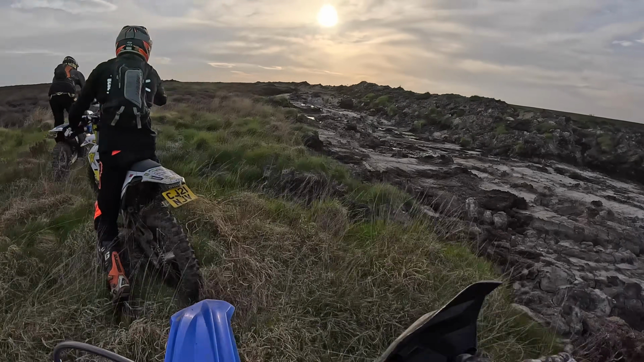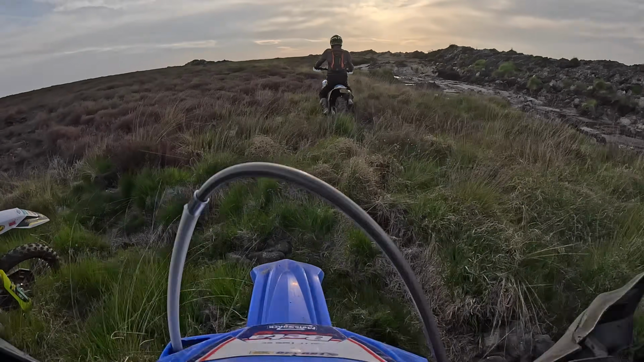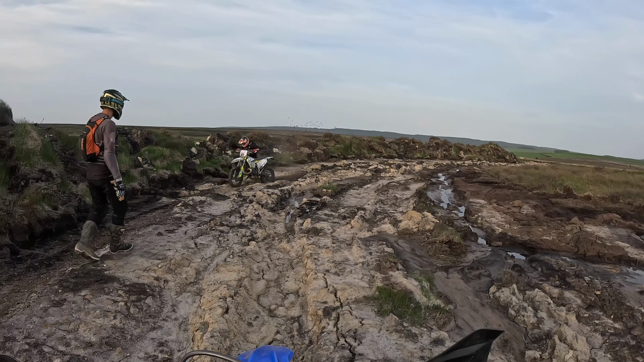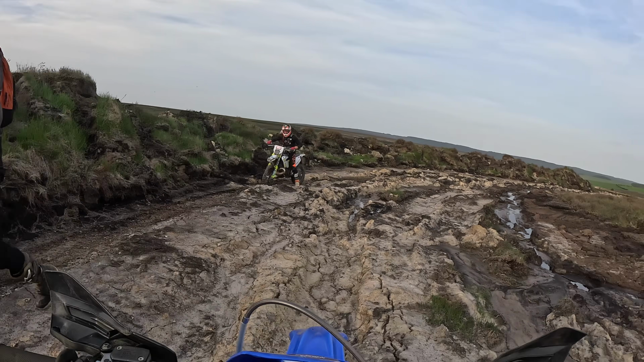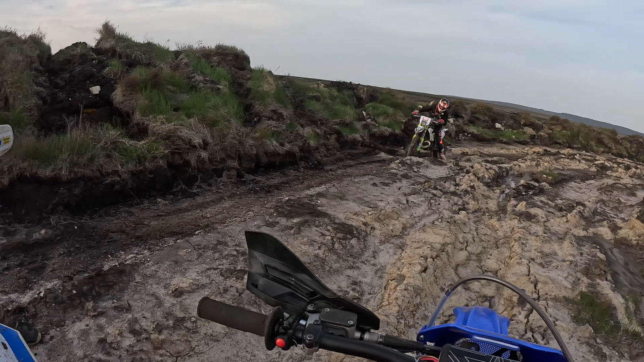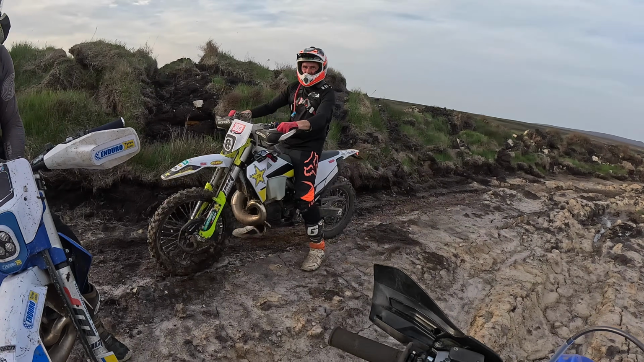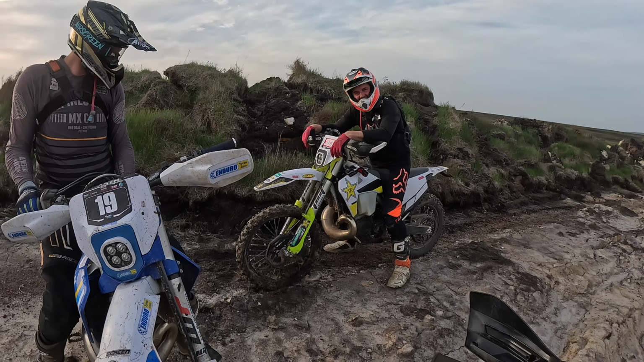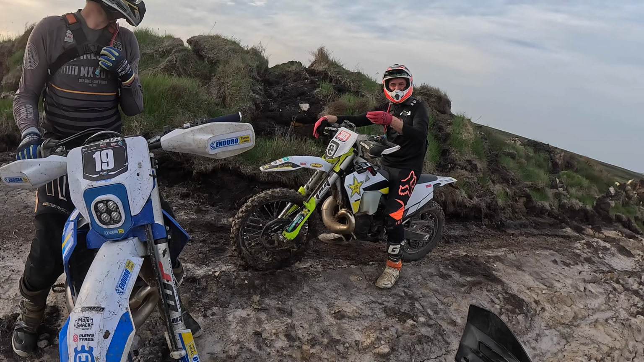Oh my god, that looks bad in there. Put me over bars now, I thought. I looked back and he was just sunk in it over bars. On the driest nights, look at the state of the bike. You two went in it and must have broke the crust. Yeah.